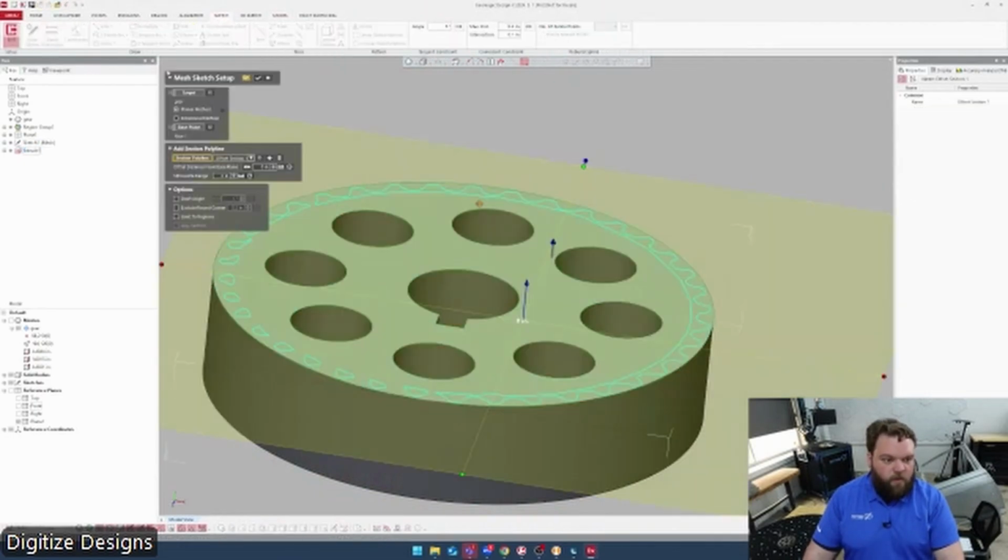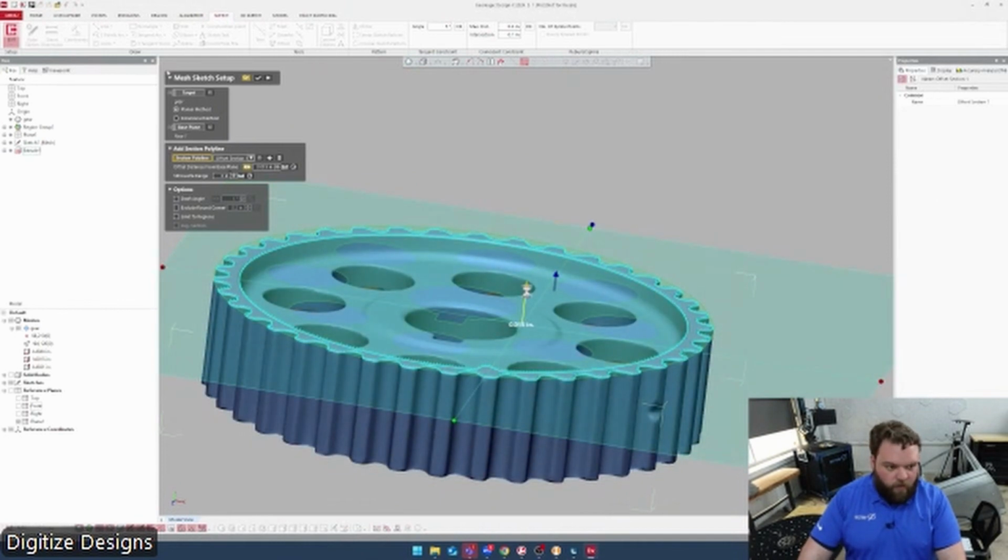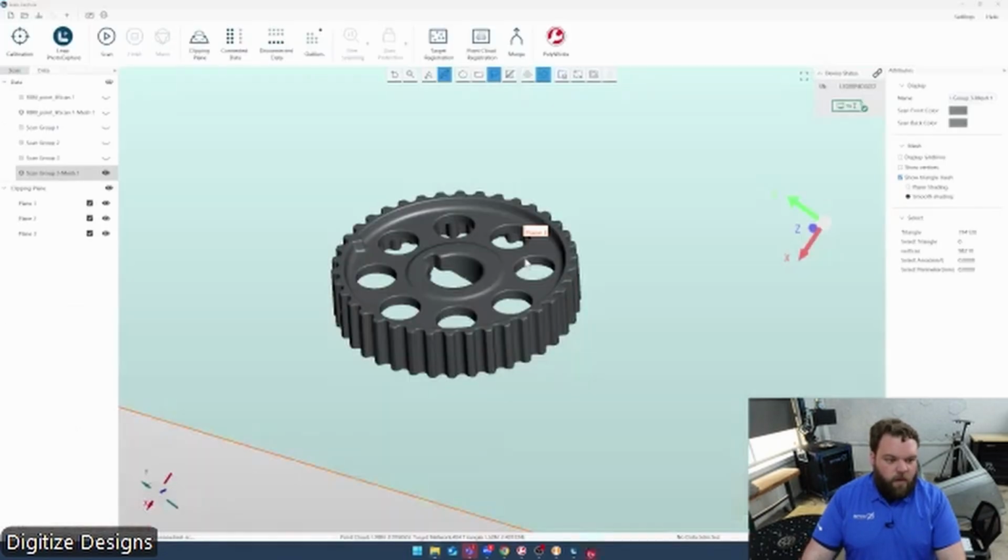Then once you have some faces, you usually don't have to make any more planes. You just grab a face, do a new mesh sketch, and scoot it around a little bit. Usually you don't want exactly where a face is. So if I want to make this inside circle here, we'll do that.